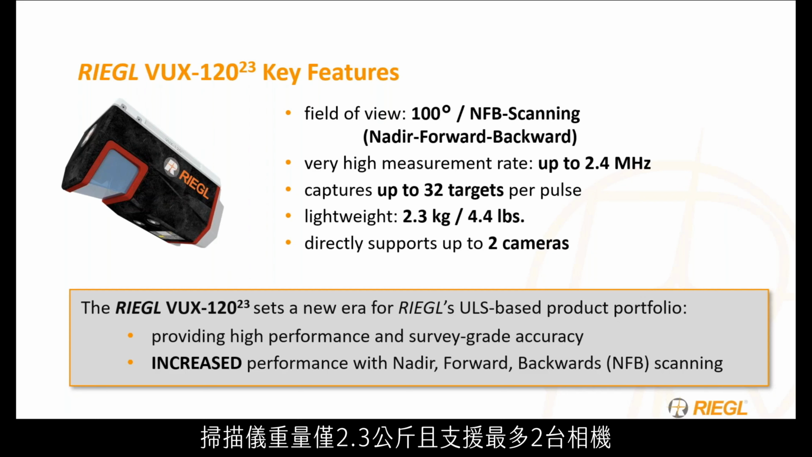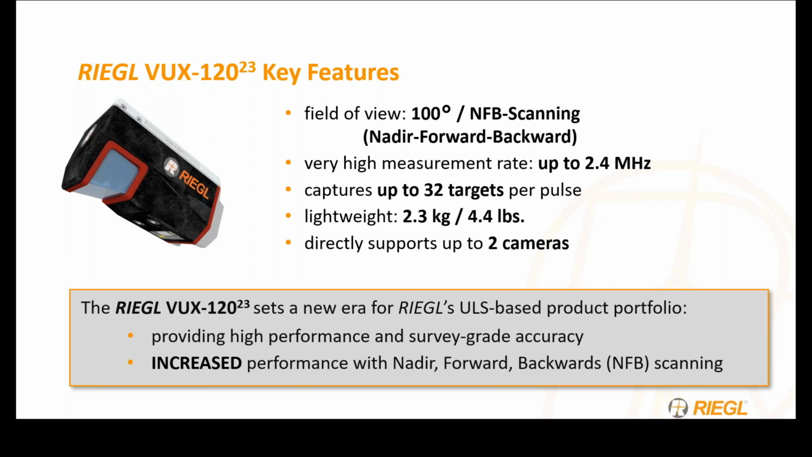The scanner is extremely light, being 2.3 kilos, and does support up to 2 cameras. With the new performance of the forward nadir backwards, it makes it easier to pick up vertical facades or punch through tree lines for forestry.